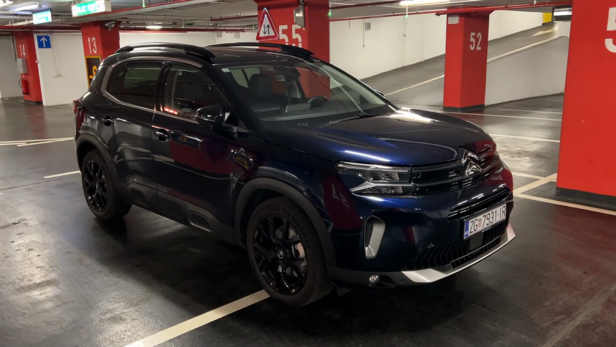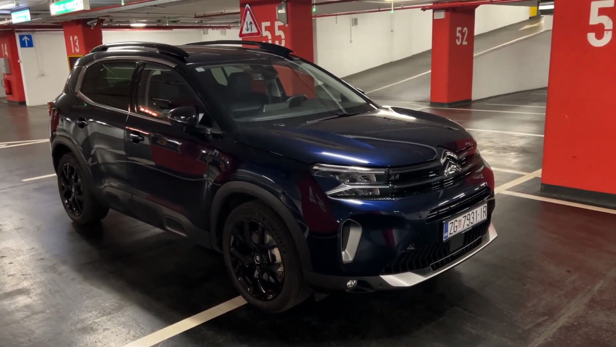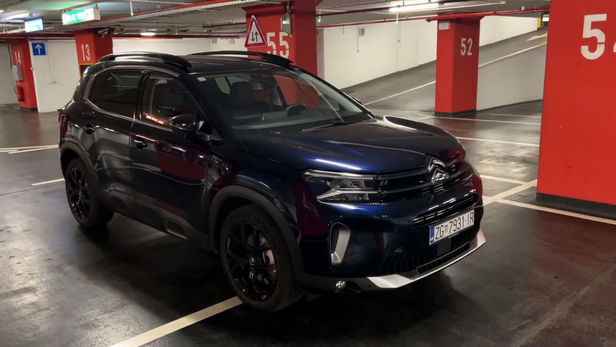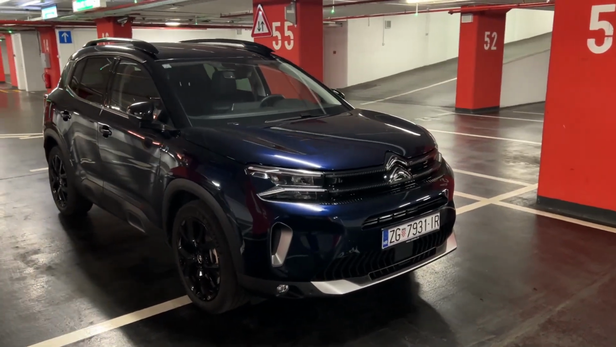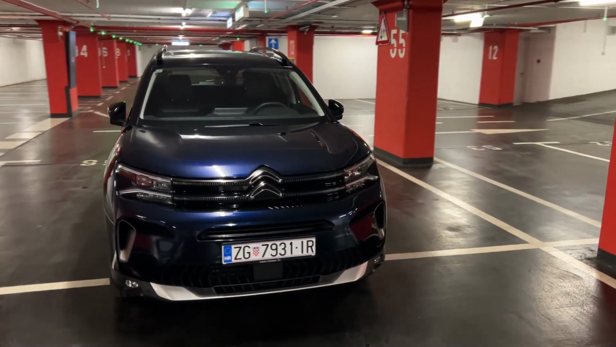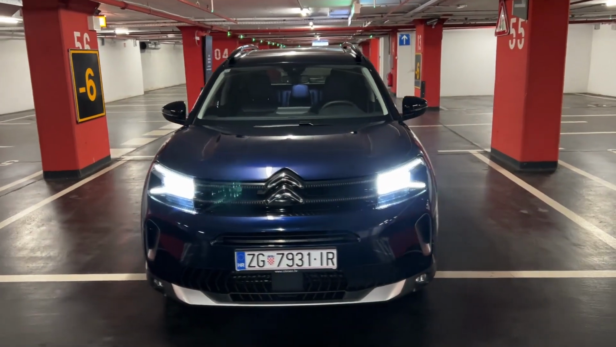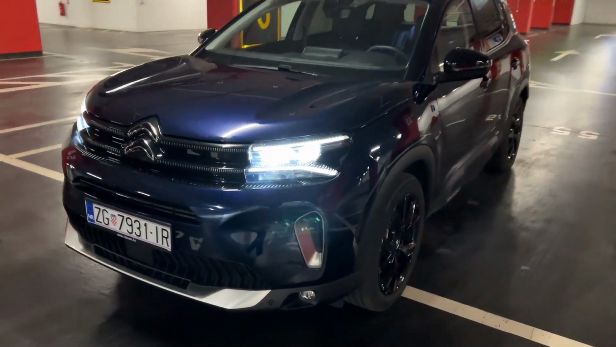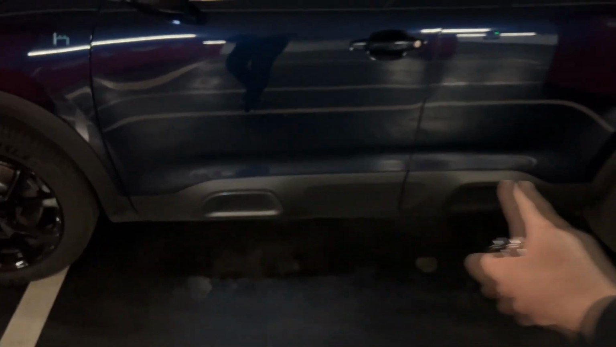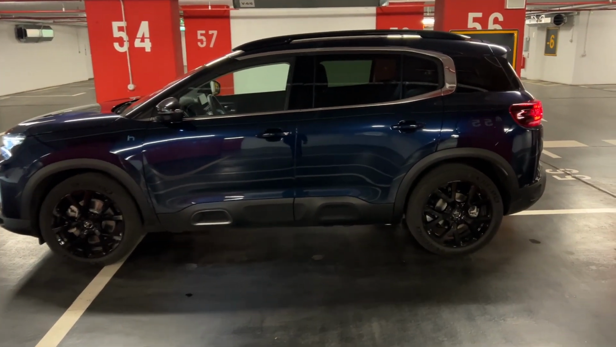It's called the Spectral Blue and it just looks gorgeous, especially in combination with gloss black wheels. I know some of you may prefer the silver wheels with this color, but in my opinion, and if you follow me regularly, you will know that I'm a big fan of the gloss black wheels. Let me unlock it once again. There we go. Let me show you the side profile. 19-inch alloy wheels, once again gloss black. New design of the air bump, and 4.5 meters as the length.